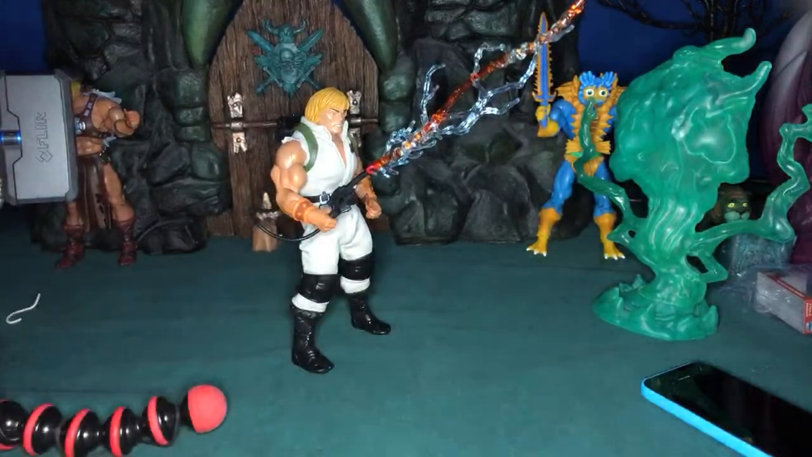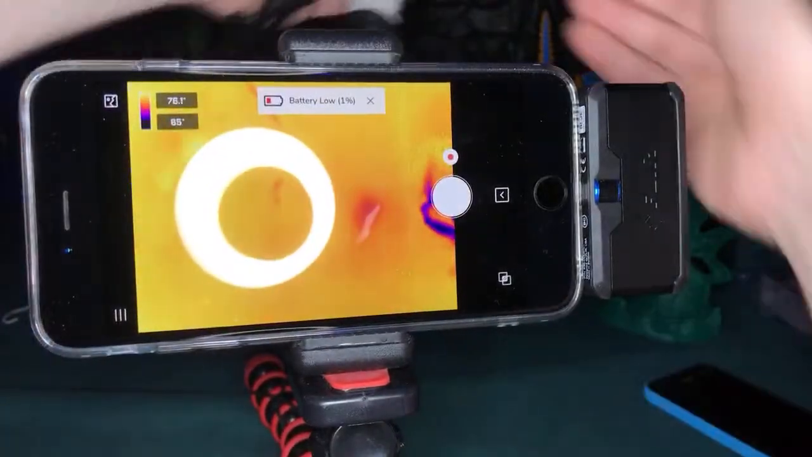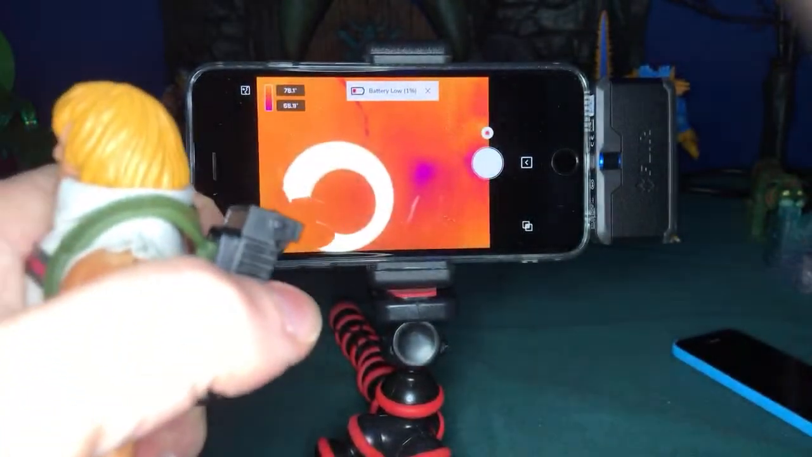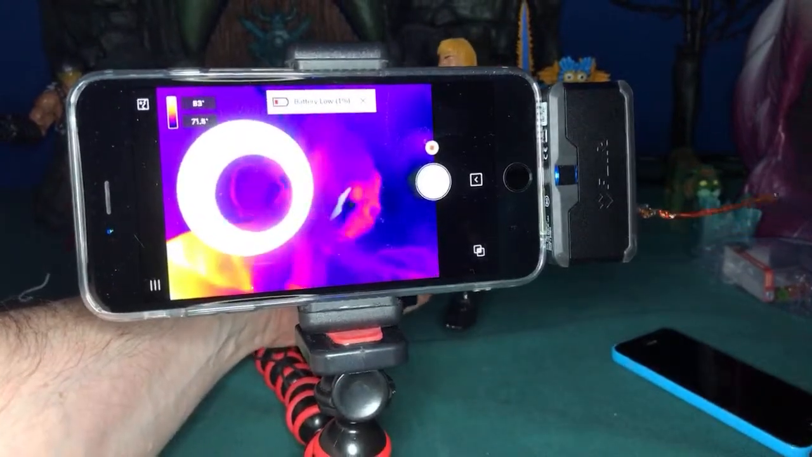So now we know that if... here, check this out. This is kind of cool. Let me put this back in front for a minute. And let me go ahead and hang on to He-Man for a minute and get him warmed up. And it's funny, just your hand being on him will actually leave an impression on the figure. See, look at that. You can see where my hand was actually on the figure, on his arm right there.